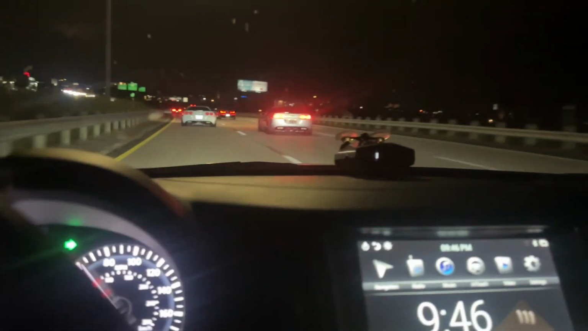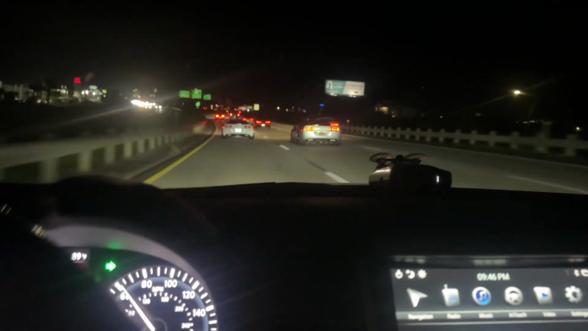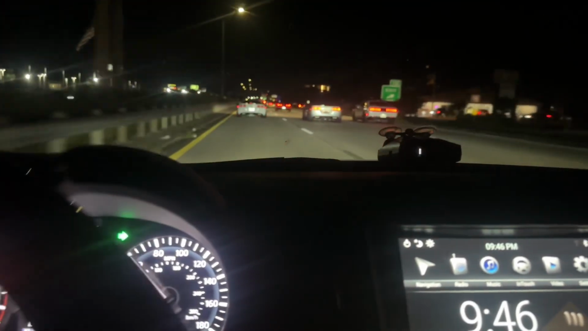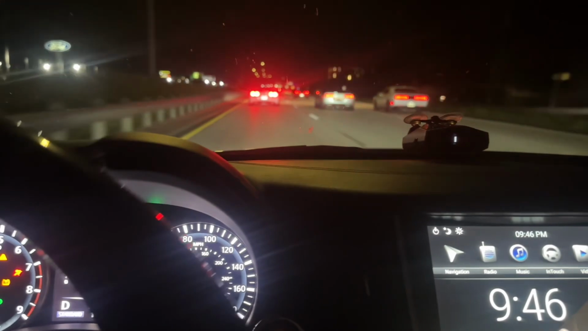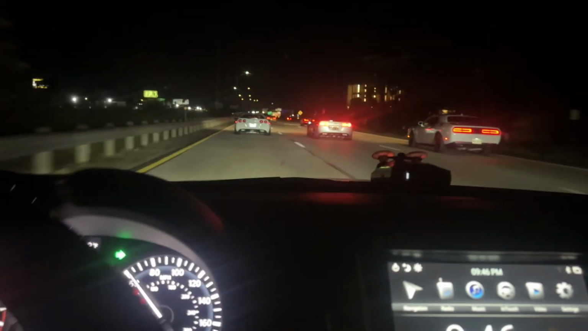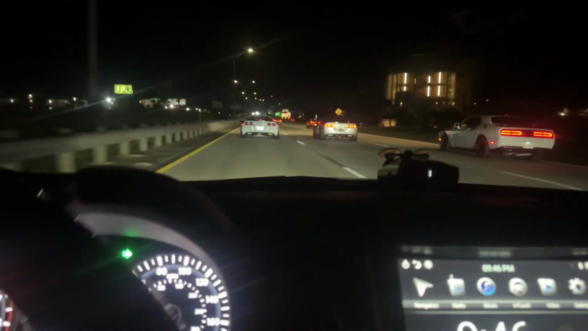CA coming up on the right side of me. See the thundercloud. I'm trying to watch. I almost hit something on the road. Trying to drive and do this at the same time, bro, is crazy.